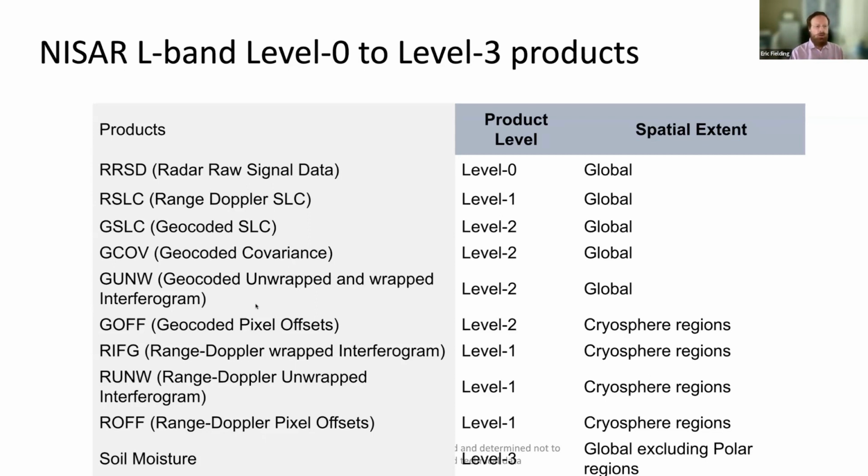The next level 2 product is the geocoded unwrapped and wrapped interferograms. These are actually processed in radar coordinates and then geocoded, and they'll be available.